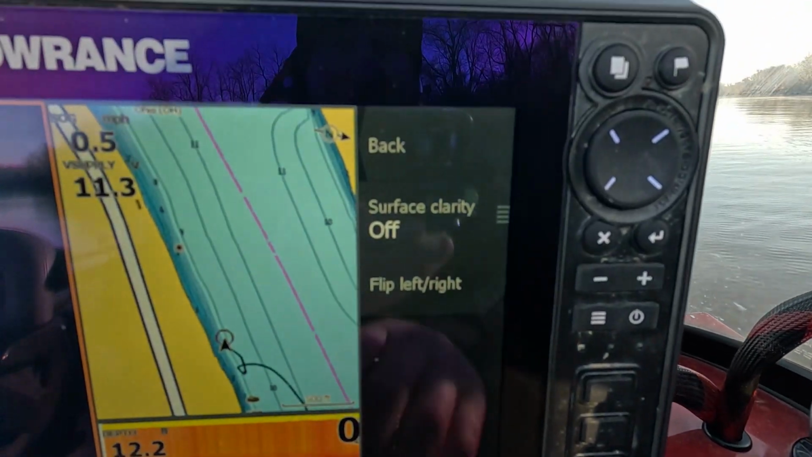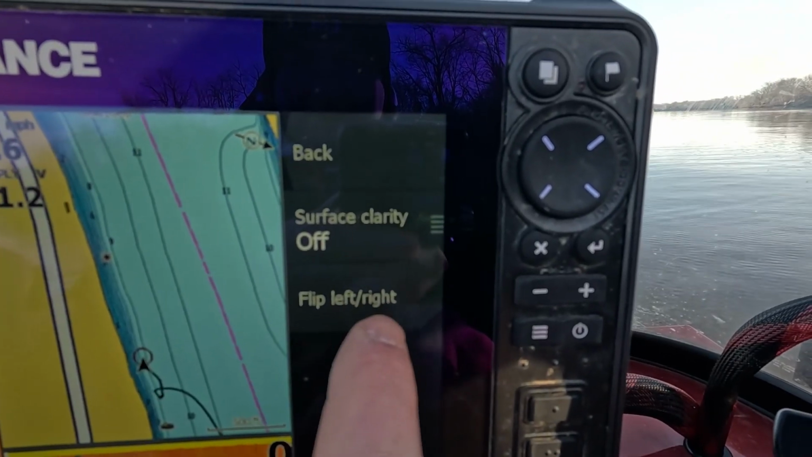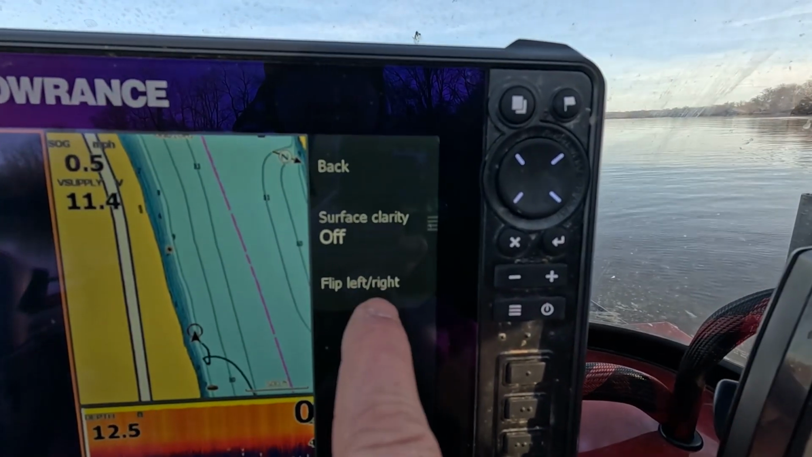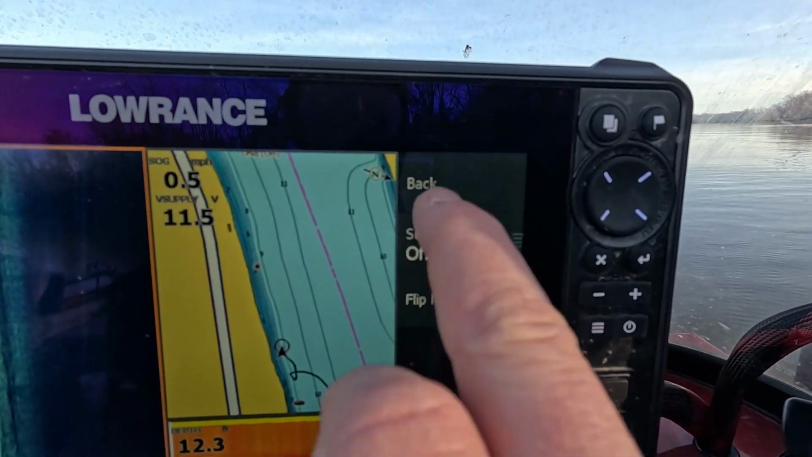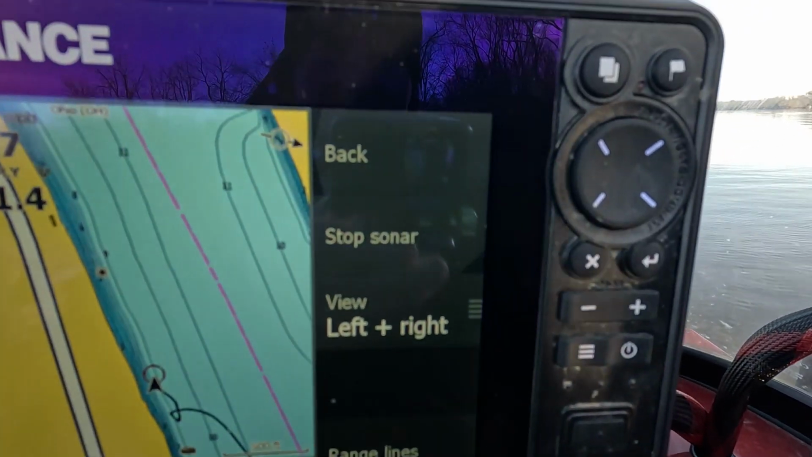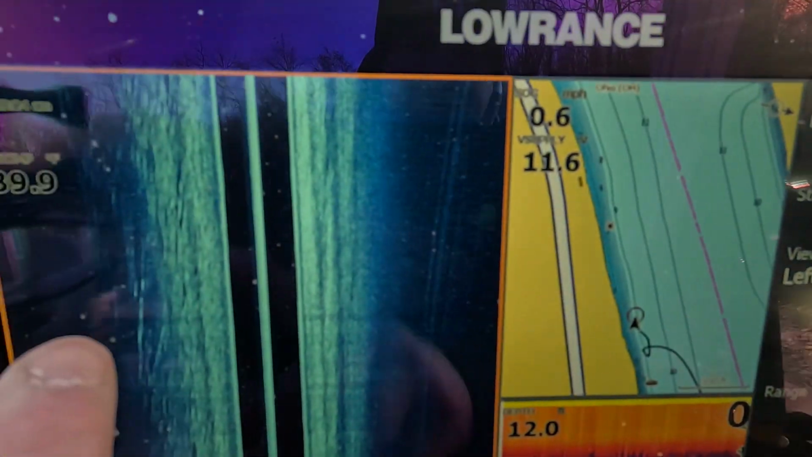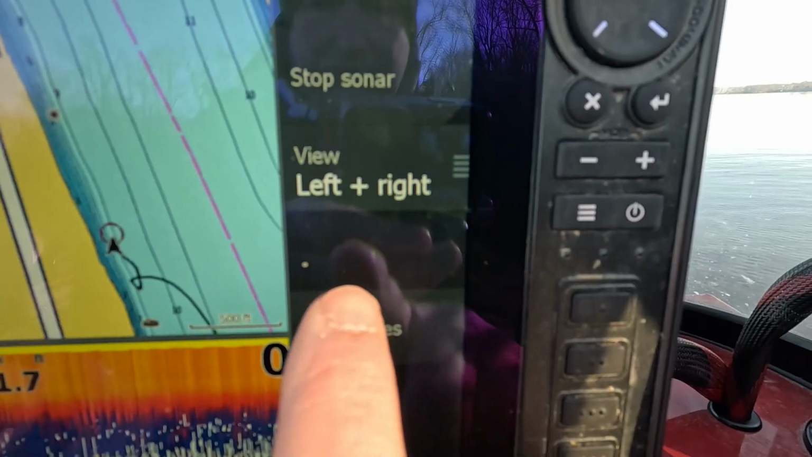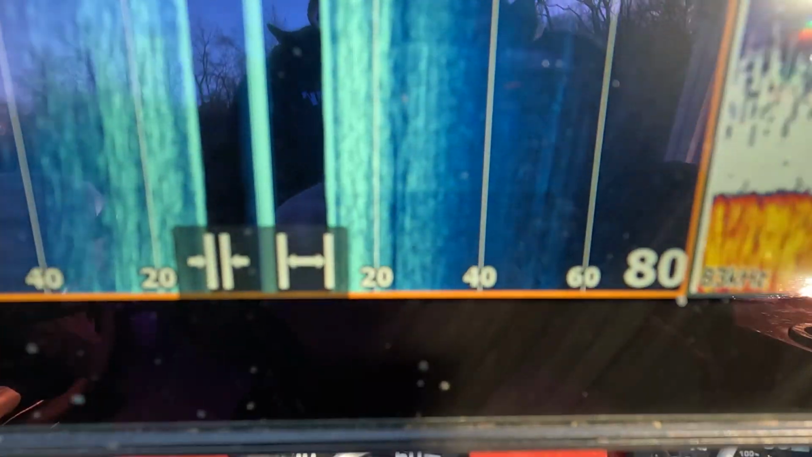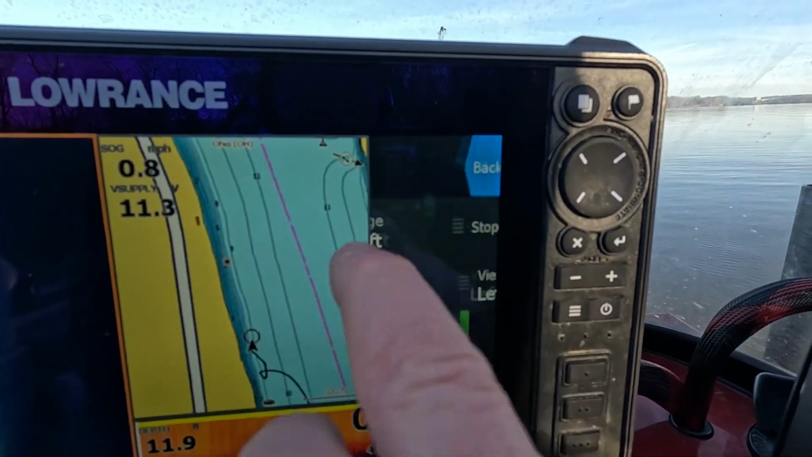And in advanced, we got surface clarity off, and then I just got my screens left and right. You can use this button to flip them if for some reason you got your transducer on wrong. Now some more options: you can stop sonar, view left or right if you just want to view left or right, and then you can put range lines in to give you a reference on how far out you see something. I prefer not to, so we'll have those off. That's the settings for that.